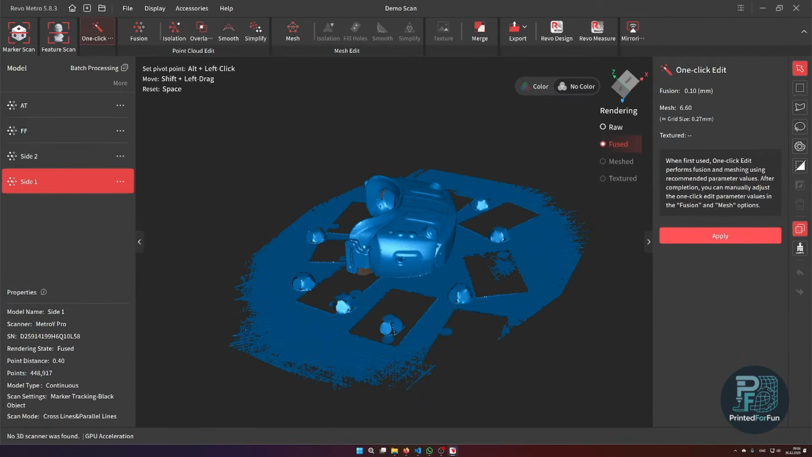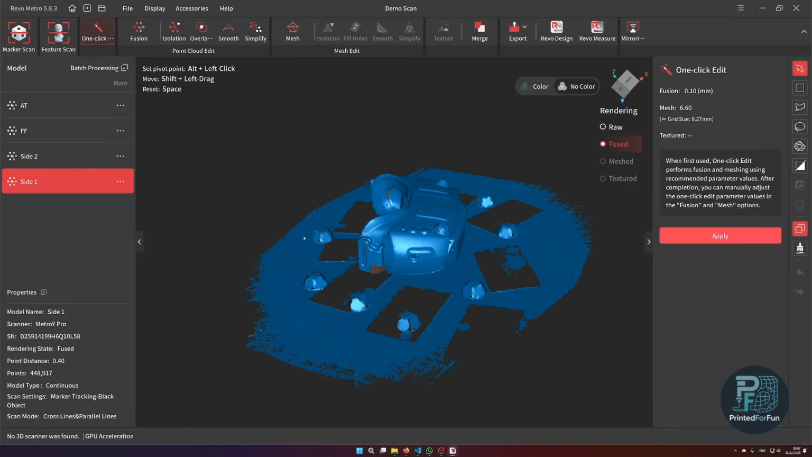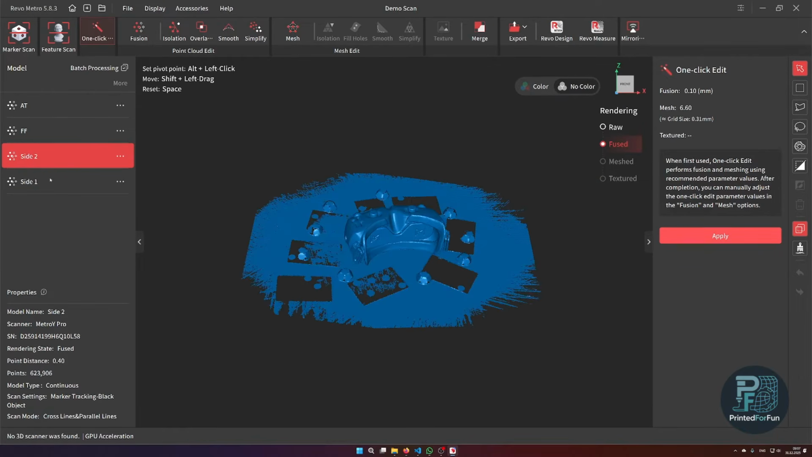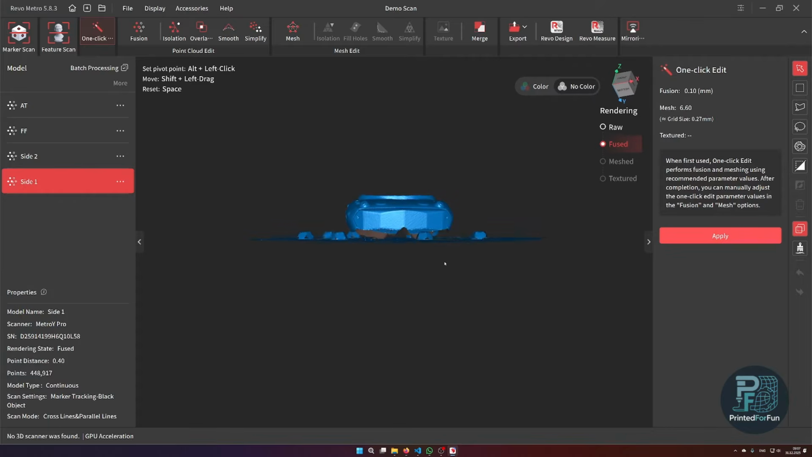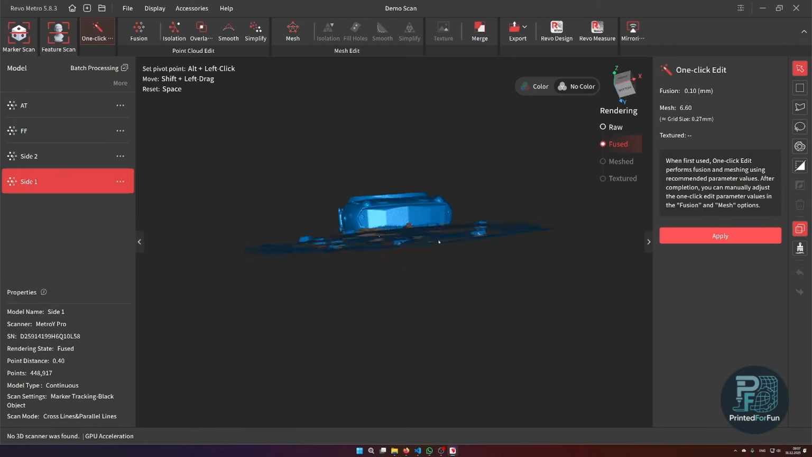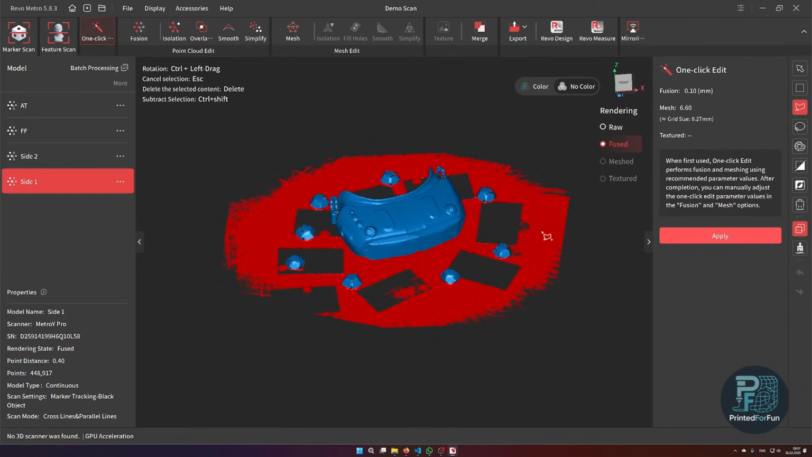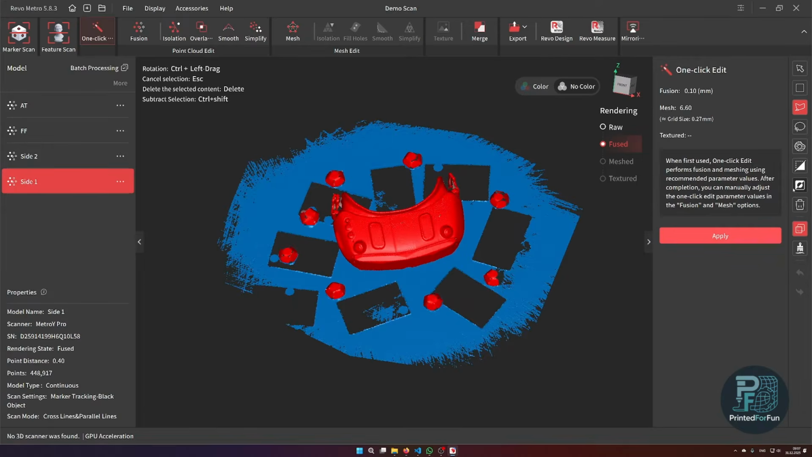So before we can merge the 2 scans, so merging means that we combine 2 scans, because we have scanned the top side, then we have scanned the bottom side, we will first have to cut away all of this table. To assist with this cutting, I can set under display orthogonal view. So we don't have any false display due to perspective, and I can much more easily delete all of the data.